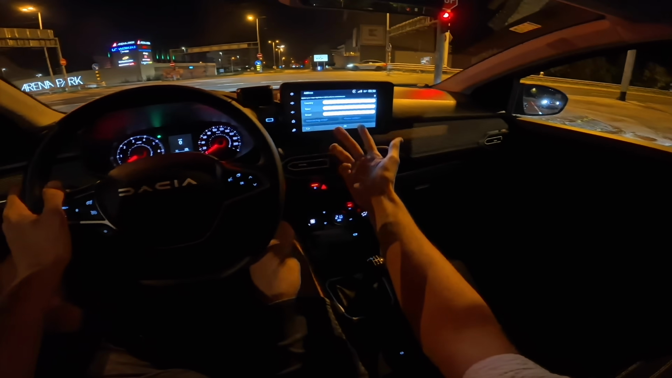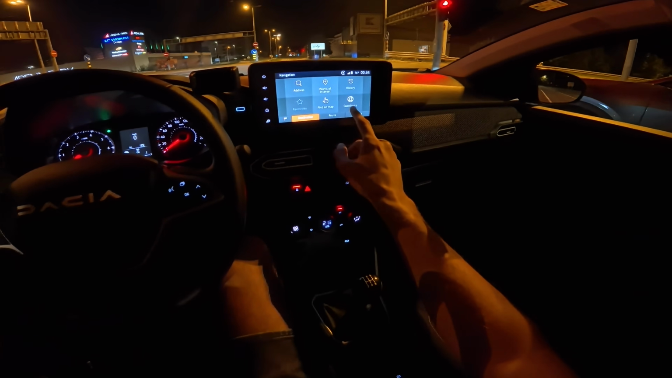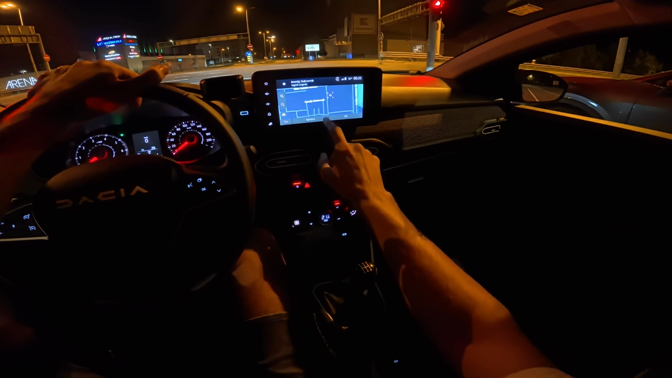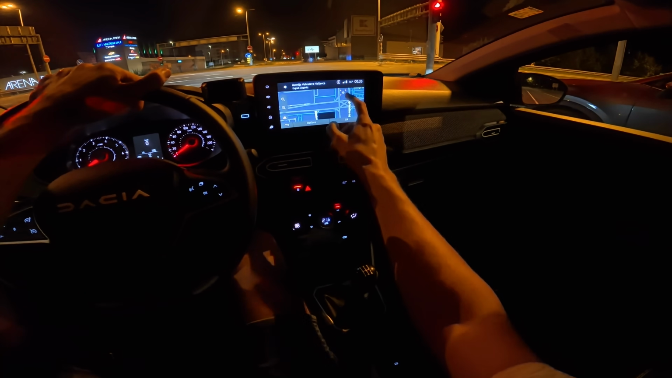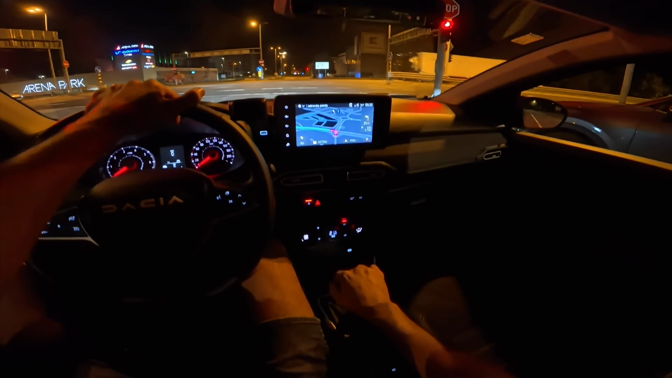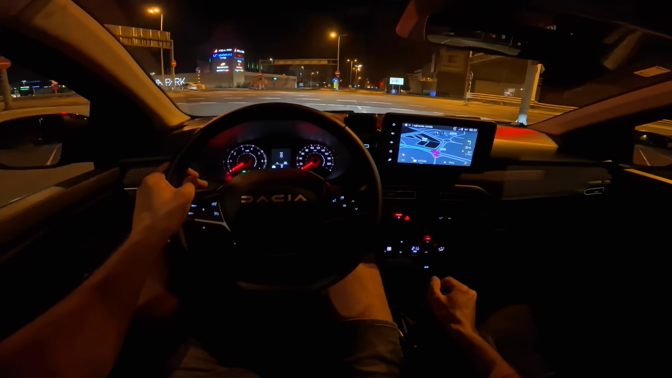Oh, I don't know the exact address. Find on map. Okay, I'm close by. That's it. Well, just a little demo for the navigation here on the main screen.